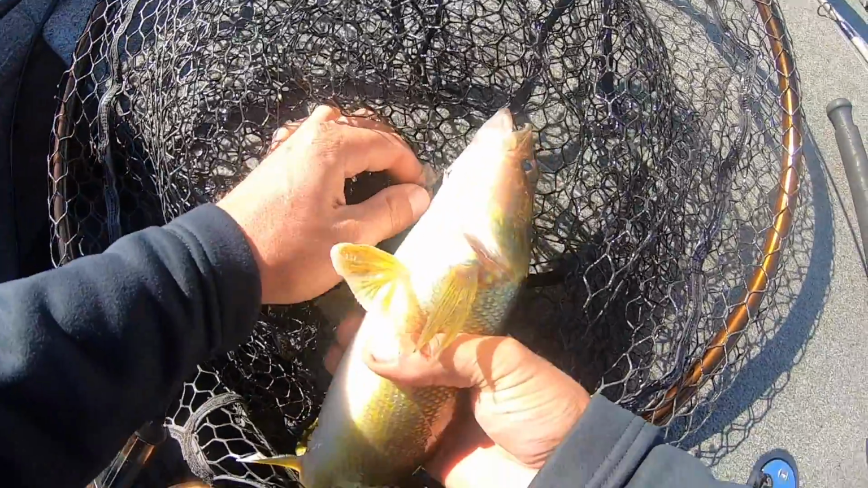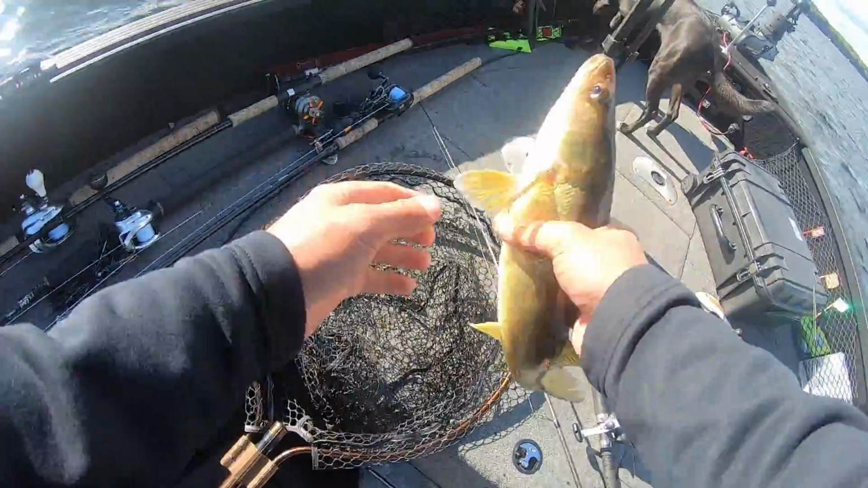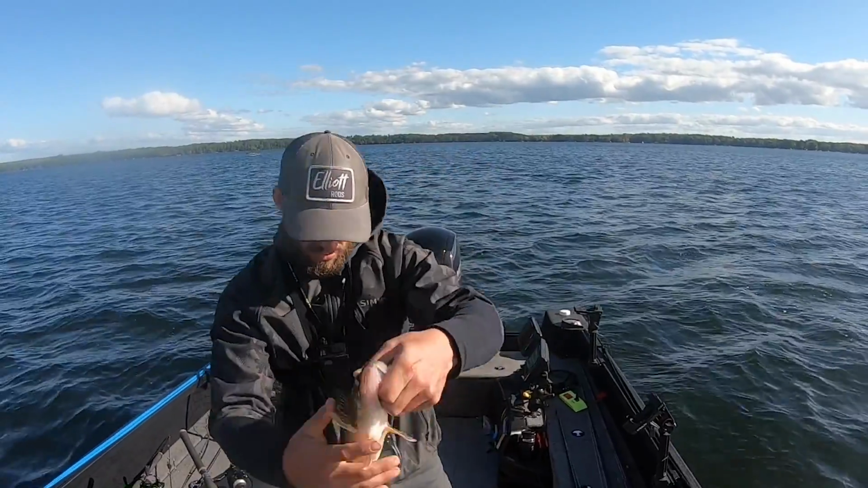Oh, he's just hooked right under the chin. And a lot of times, I don't know if you guys can see that or not, they trap that bait right to the bottom of the lake. And that's what it looks like. Not big ones, but catching walleyes left and right.